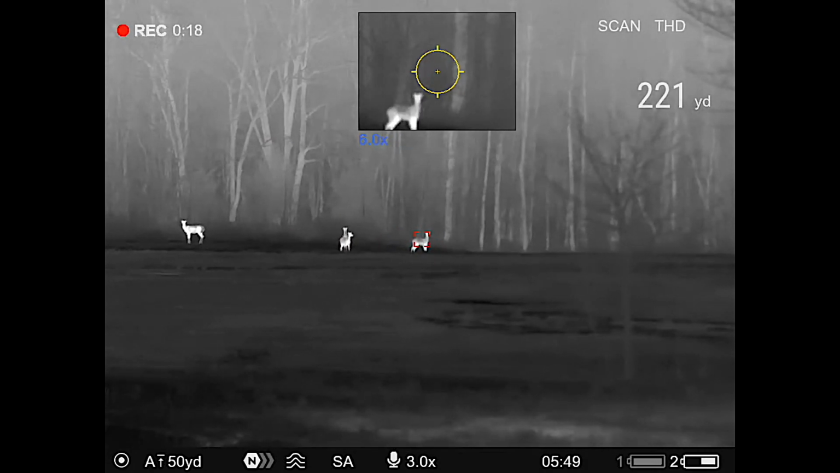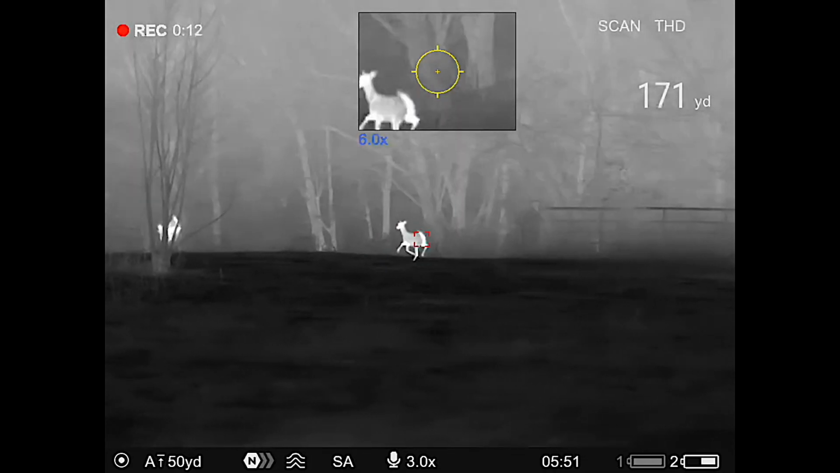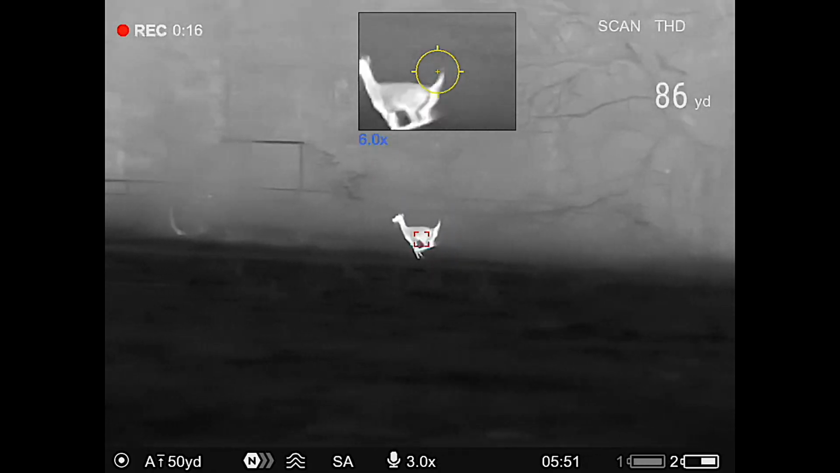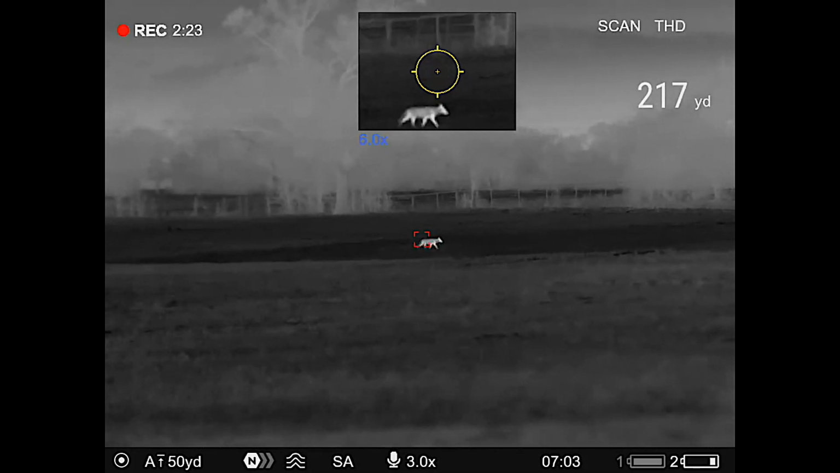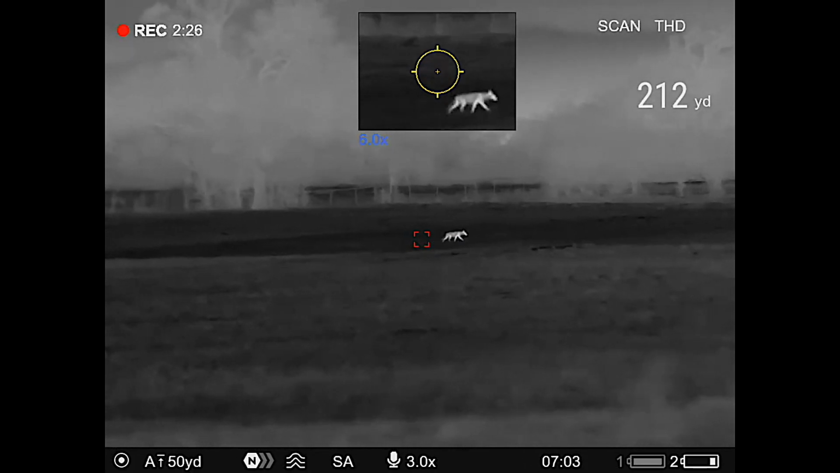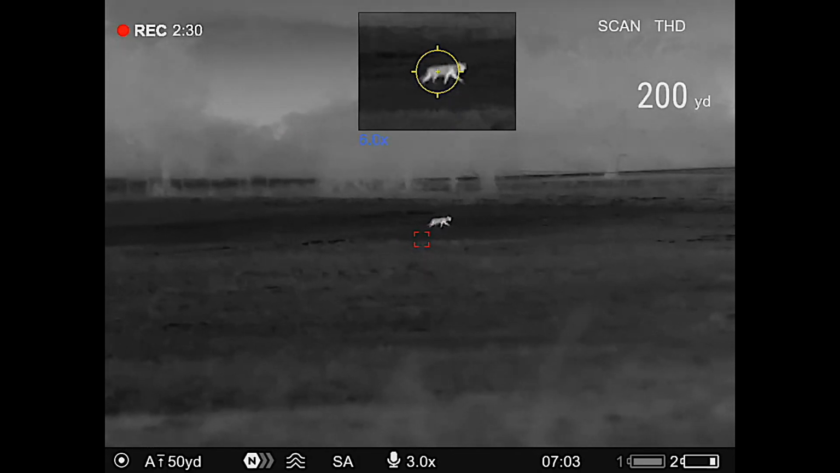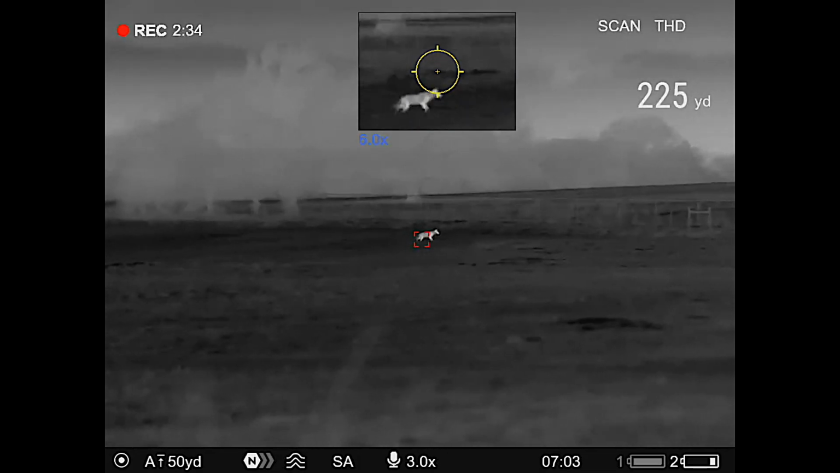It's got an AMOLED display, 1024 by 768. It starts at 3 power and goes to 24 power magnification. It's got a detection range of 1,900 yards and an ID range of 4 to 600 yards. It does come equipped with a laser rangefinder. It's got dual focusing knobs for the objective lens. It's got an eyepiece diopter focus.